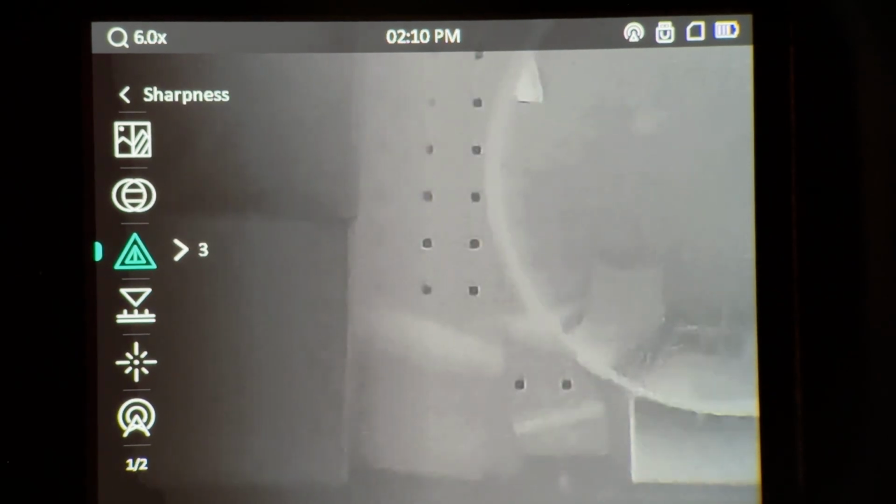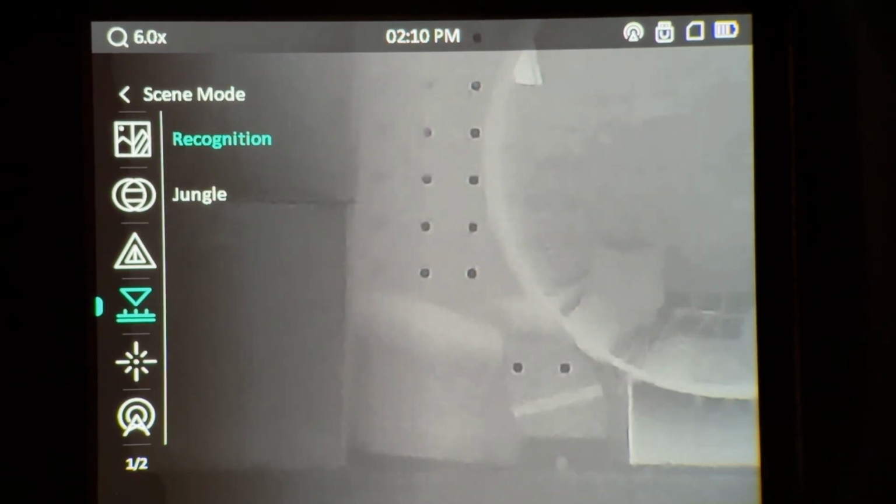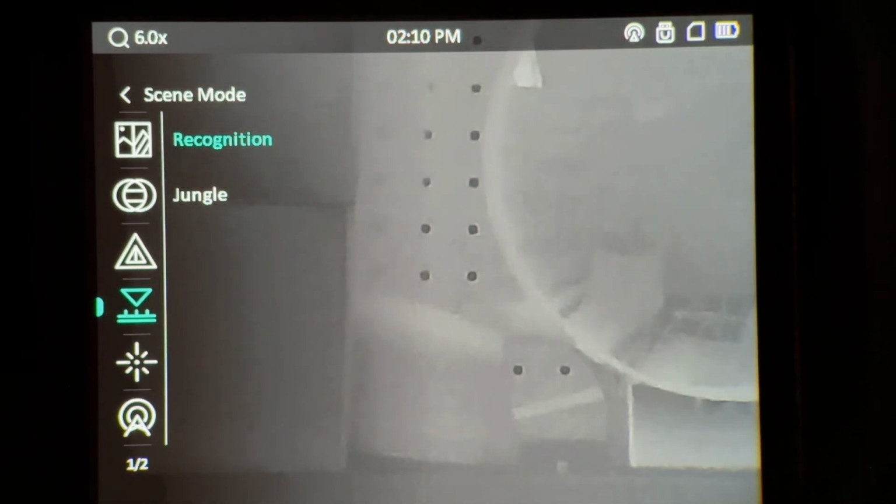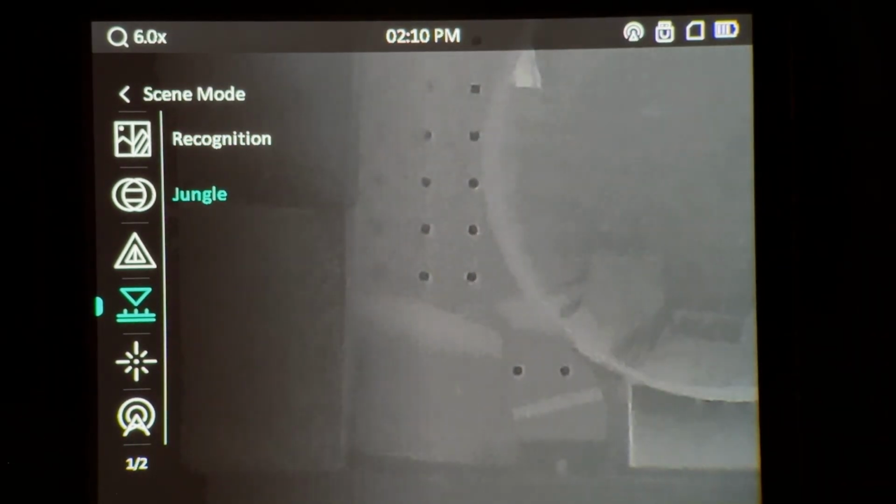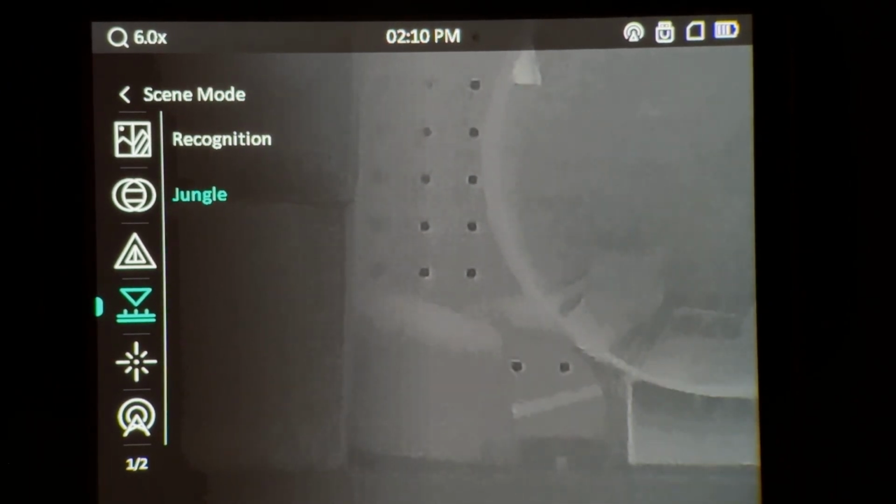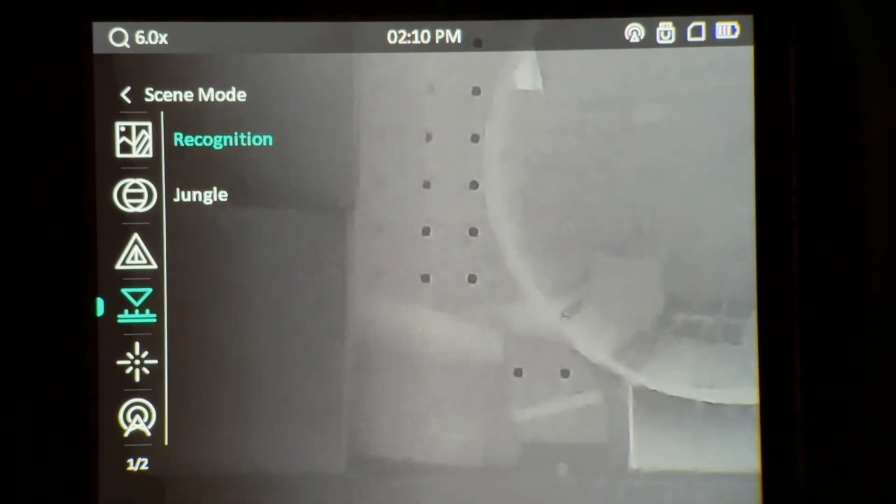And now we have our scene mode. So we have recognition and jungle. Now, for most people, recognition is the setting to use, but play around with it. You might find, potentially, I haven't played with it enough in different conditions, but you might find that jungle may work better in certain situations.